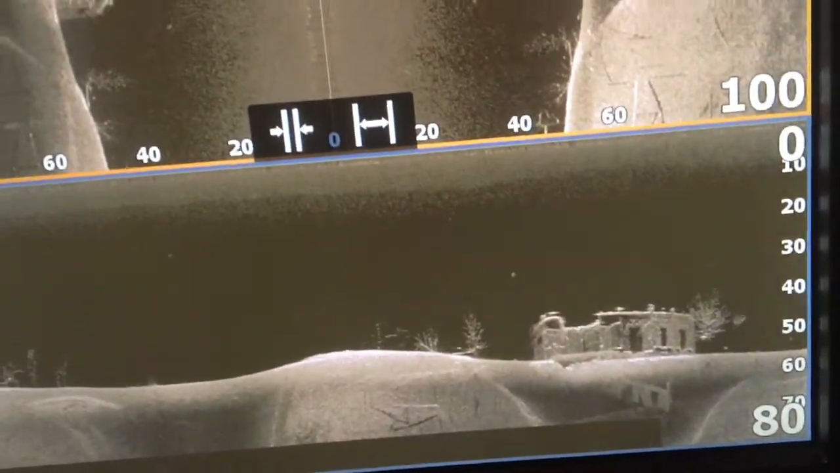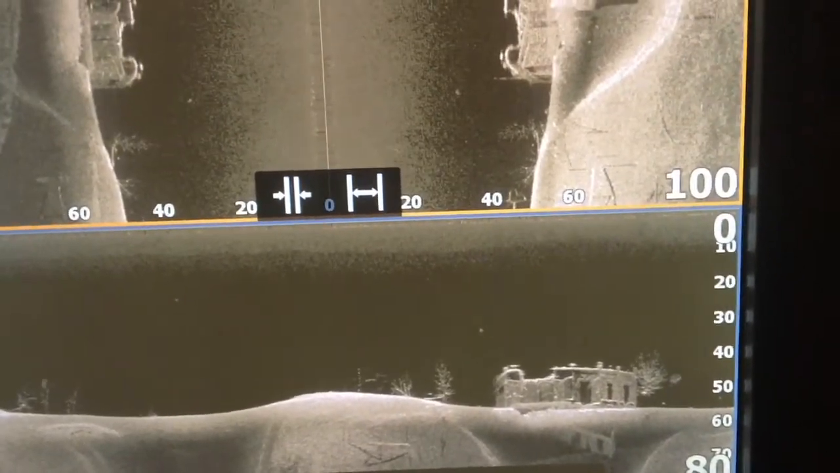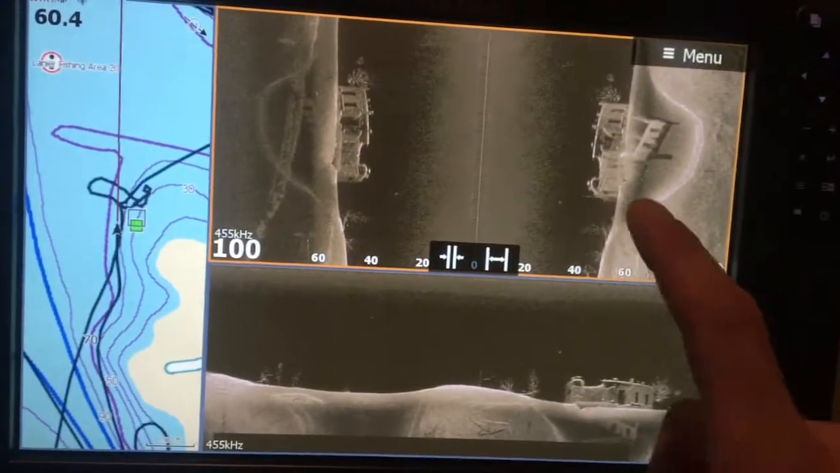This is another picture of the house. I rolled by it a little sideways. It doesn't look as good, but yeah, it's pretty neat. Same house.